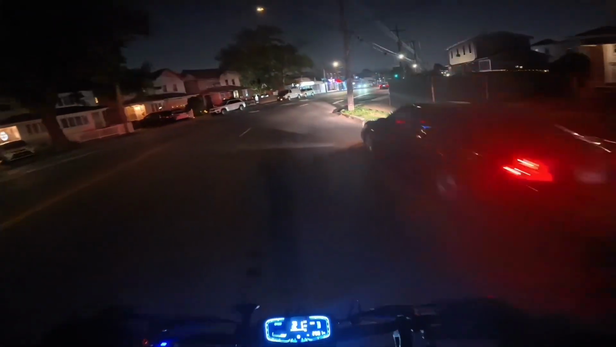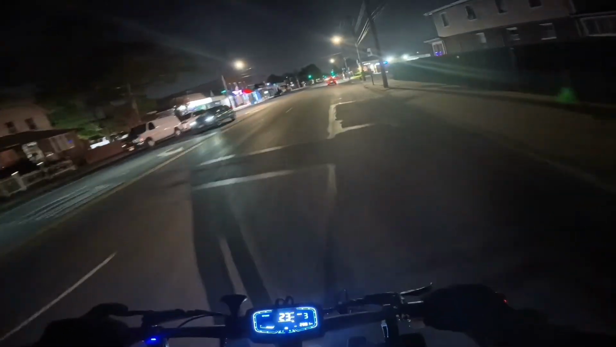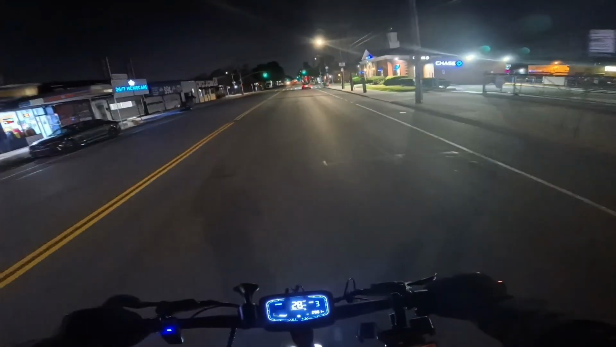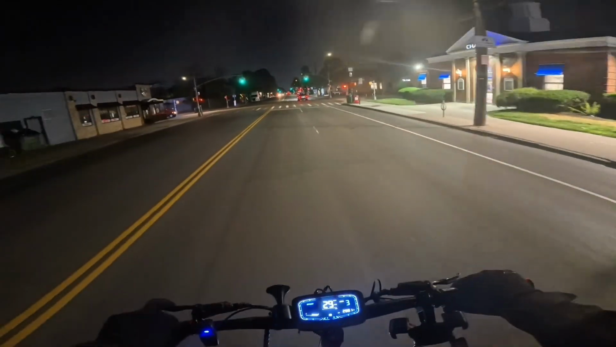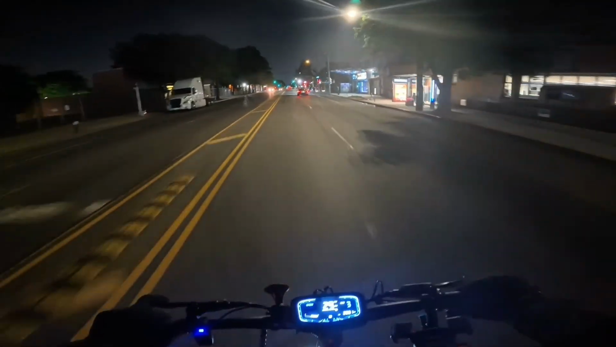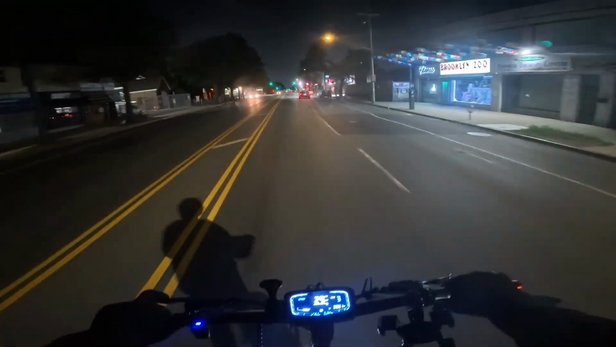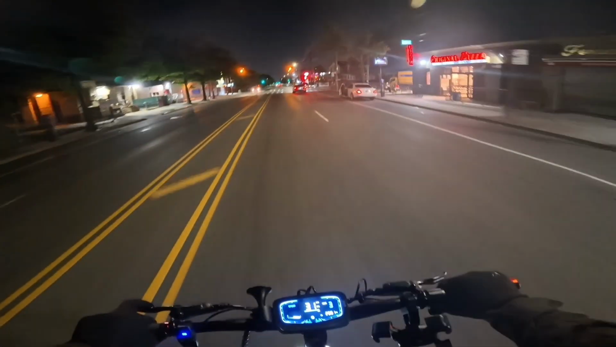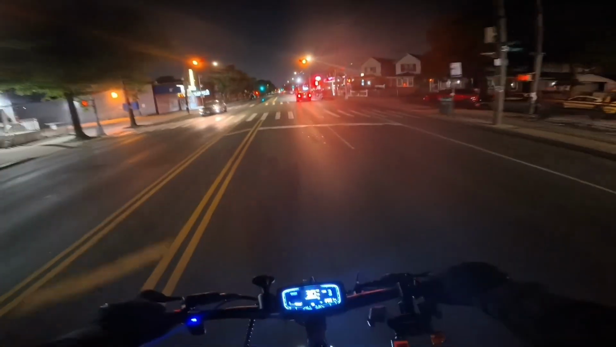This has practically the same top speed as the Wolf King GT Pro. Both 45 amp controllers that peak at 50 amps and 84.4 volts times 50 times 2 equals 8,440 watts of peak power for both scooters.